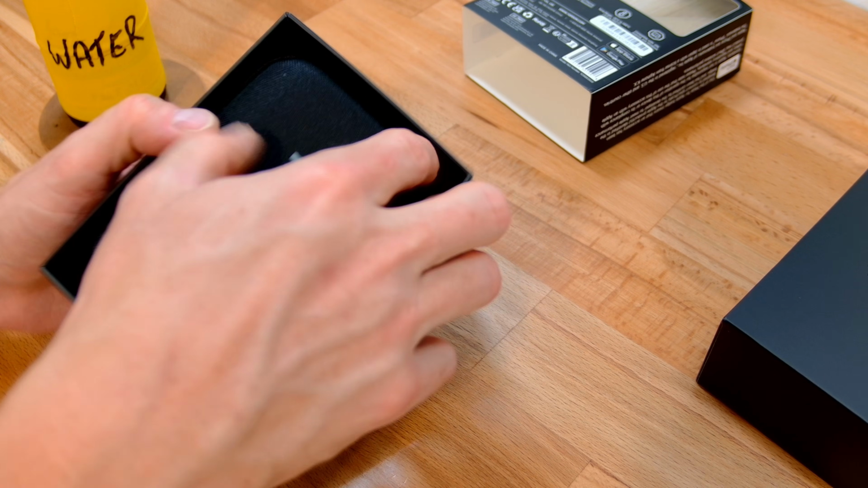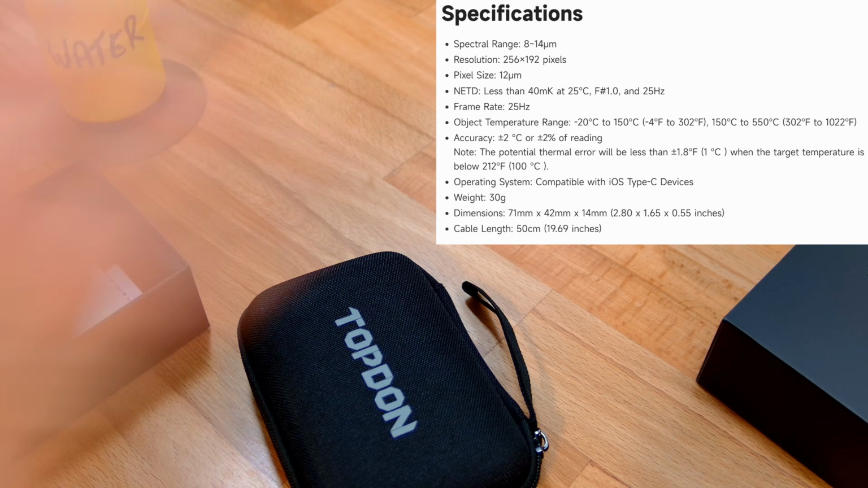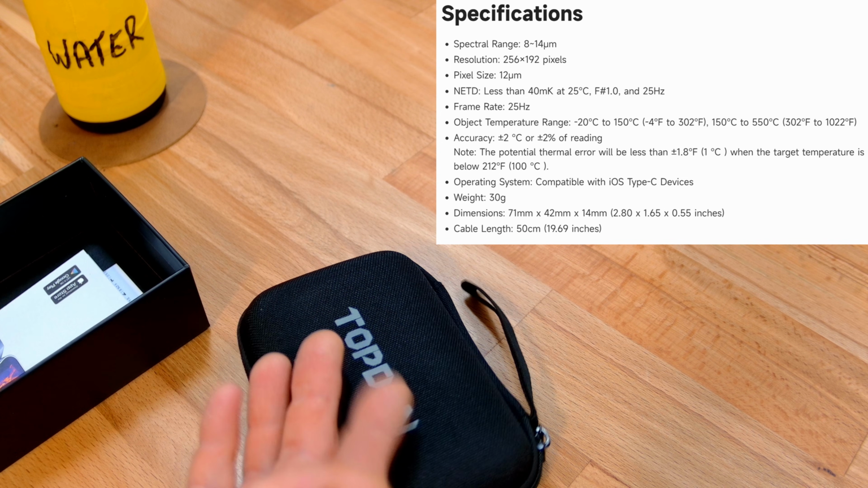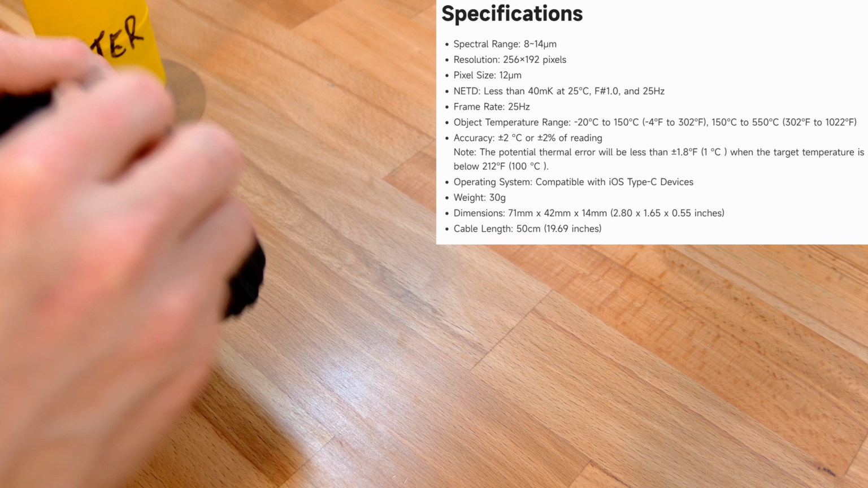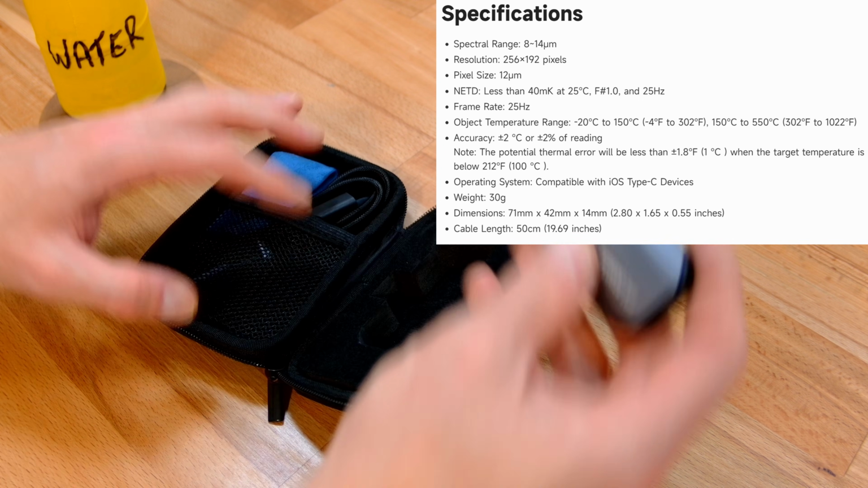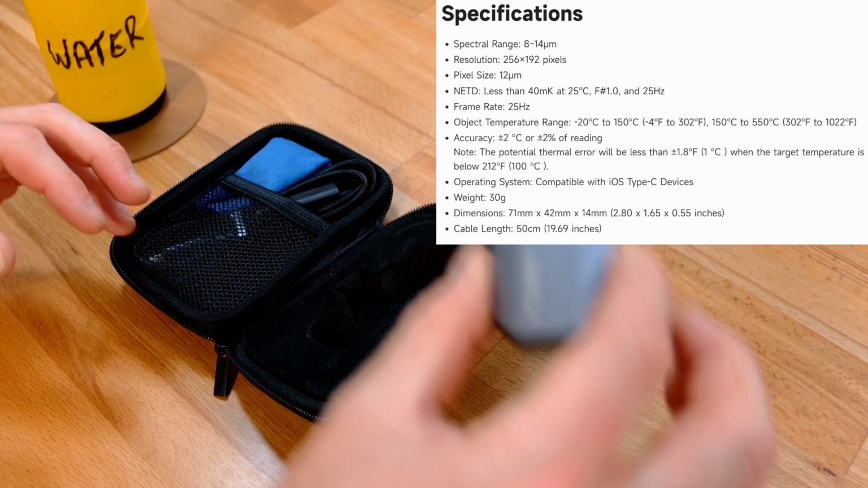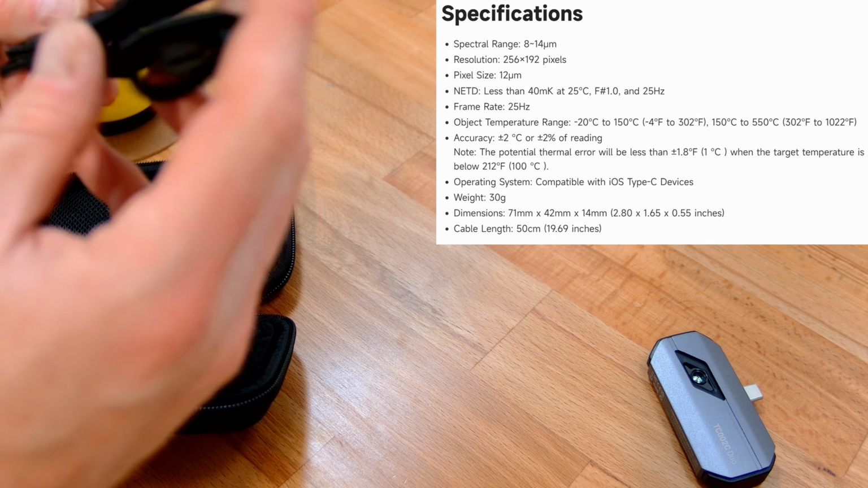Whilst we're doing that, this is a 256 by 192 native resolution. It's got a 40 millikelvin sensitivity. It's dual range, so it does -20 to 150 degrees, and then it also does 150 degrees up to 550 degrees. 2% accuracy, so plus or minus 2 degrees Celsius, that is. USB-C for Android and iPhone. Gives like a nice metal casing. 30 grams in weight, draws 0.35 watts, which is nothing.